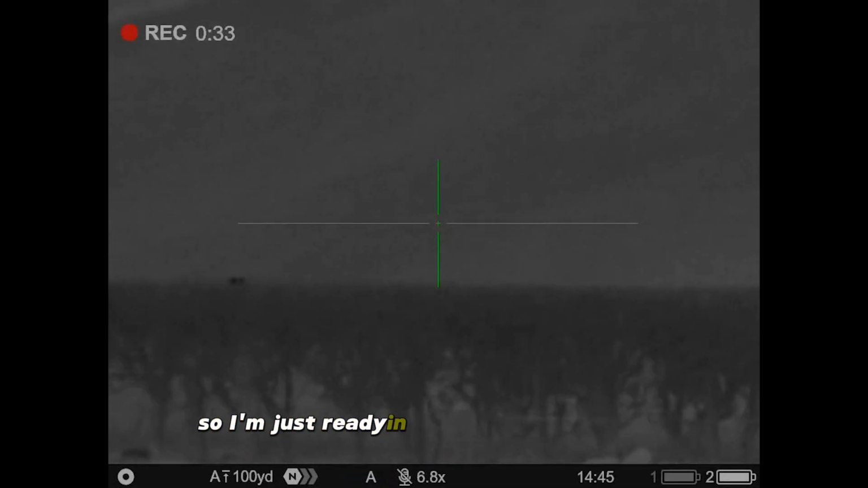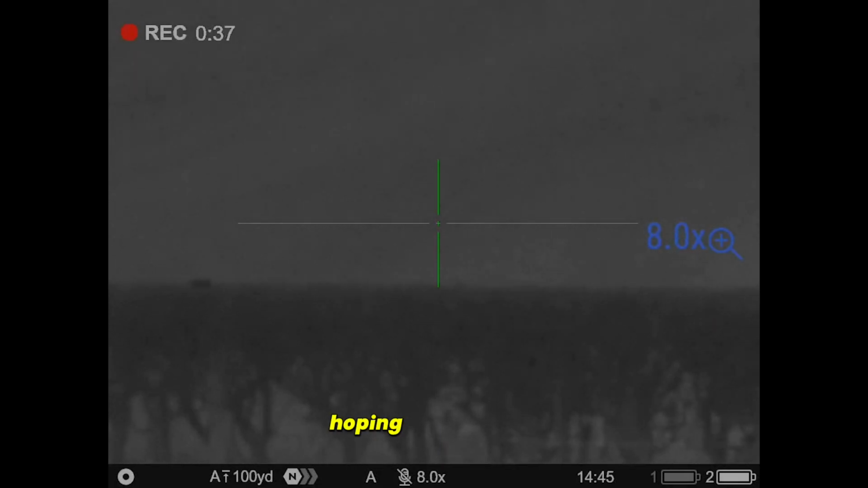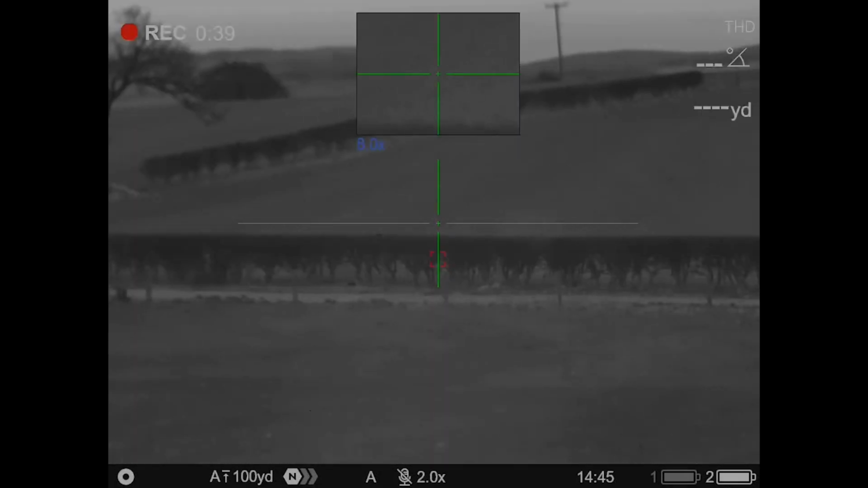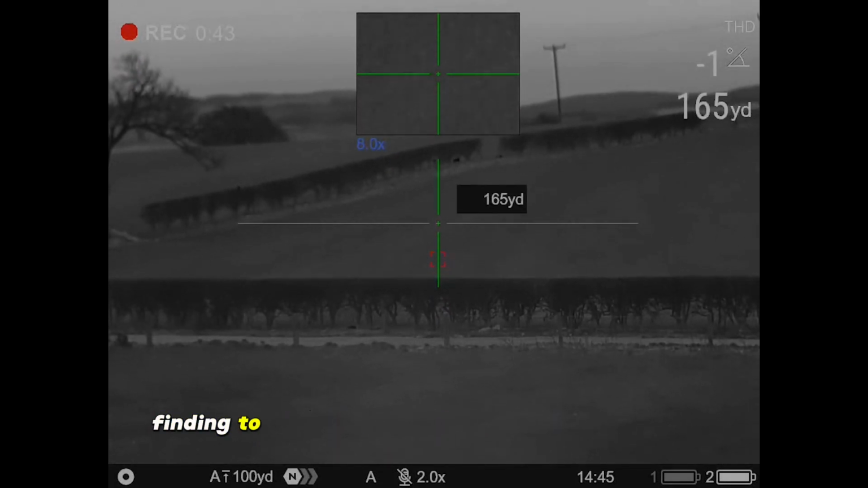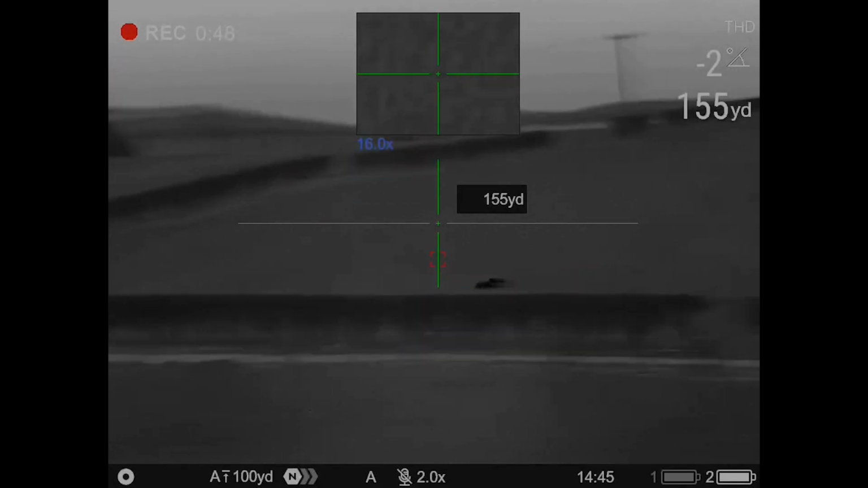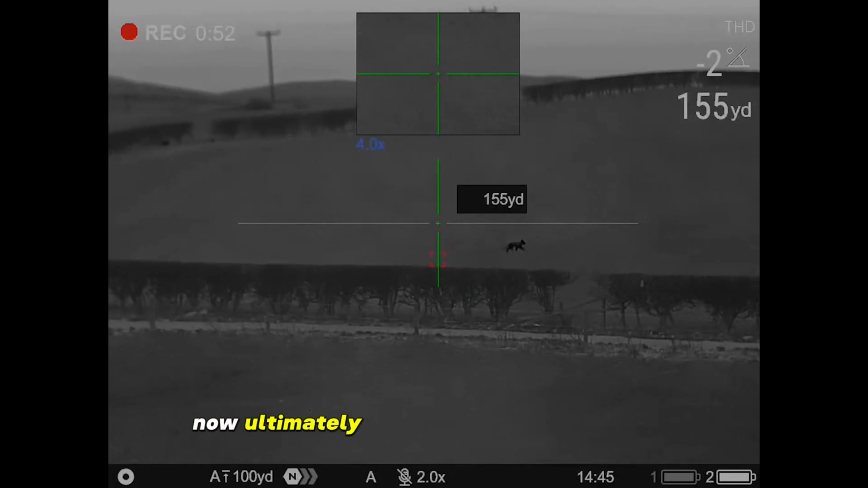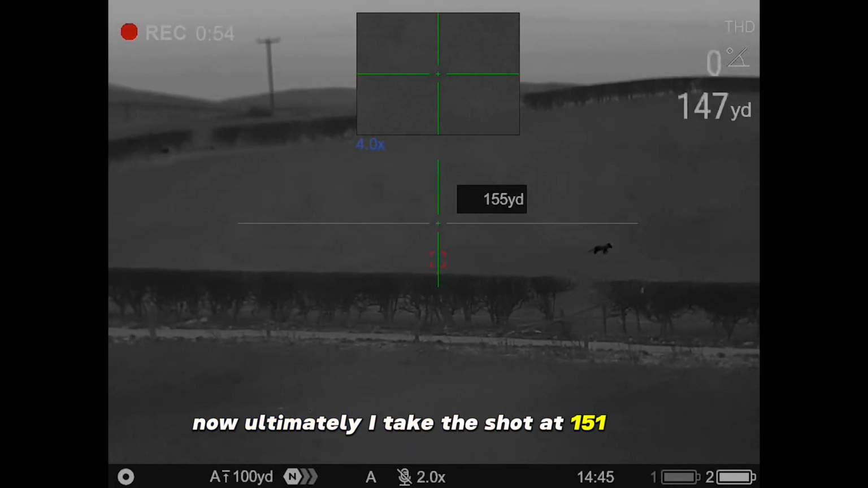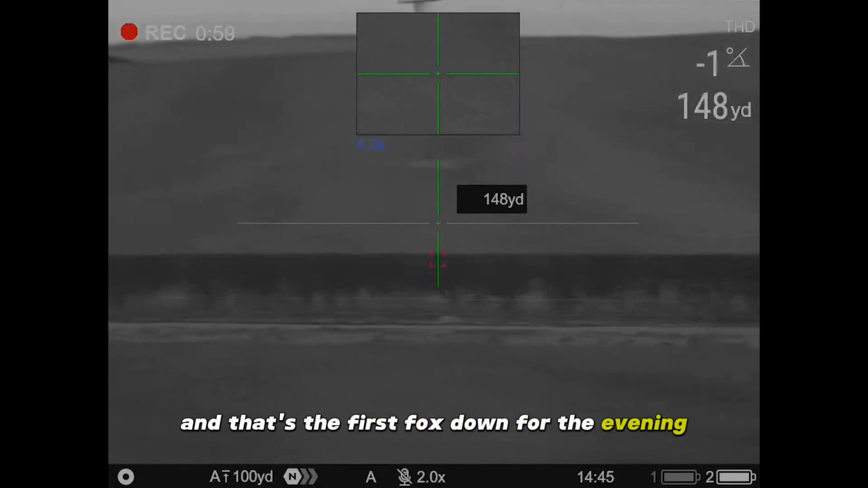So I'm just readying myself for the shot, hoping that it does climb the hill. What I'm doing here is just range finding to get an idea of how long the shot may be. You can see it's at 155 yards there now. Ultimately, I take the shot at 151 yards, and that's the first fox down for the evening.